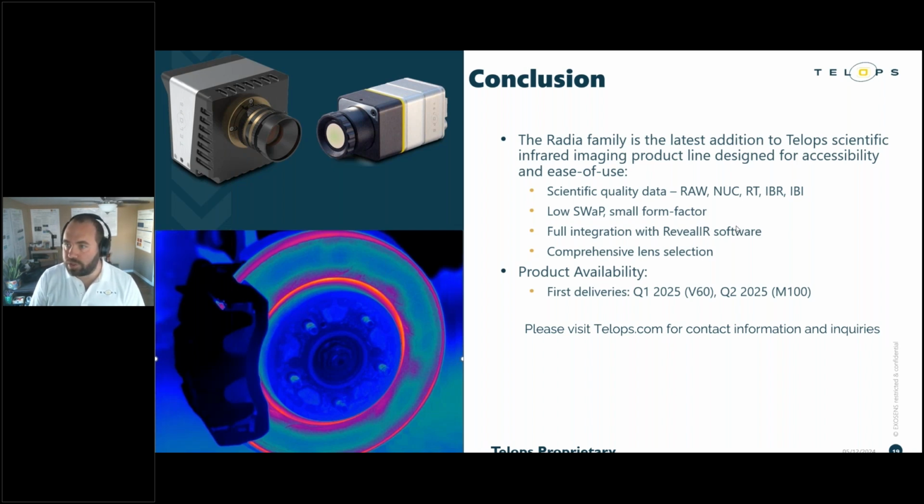I did get one question here in the chat box. Does the V60 support sub-windowing and higher frame rates greater than 60 hertz? No, 60 hertz is the cap that we've got on the V60. So it's not a high-speed camera by any means. When we typically think of Telops cameras, we think of high speed. It's not a traditional Telops high-speed camera, but 60 hertz does get you a little bit of capability to measure moving targets, let's say.